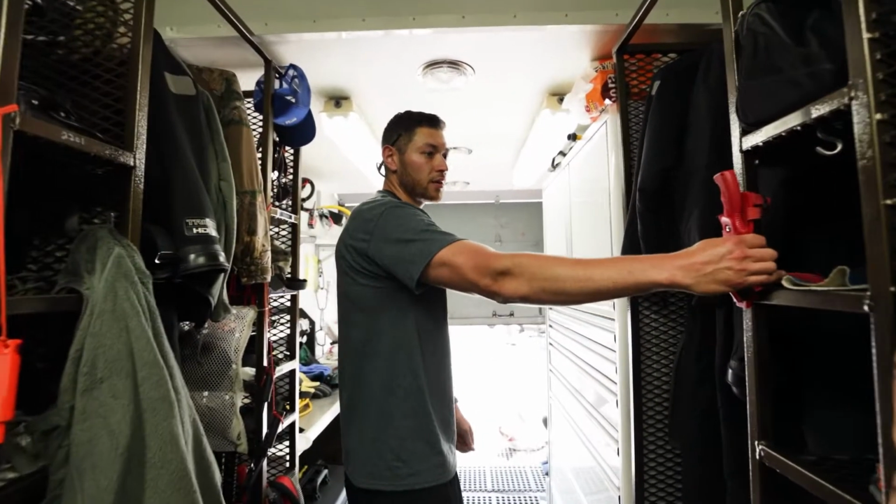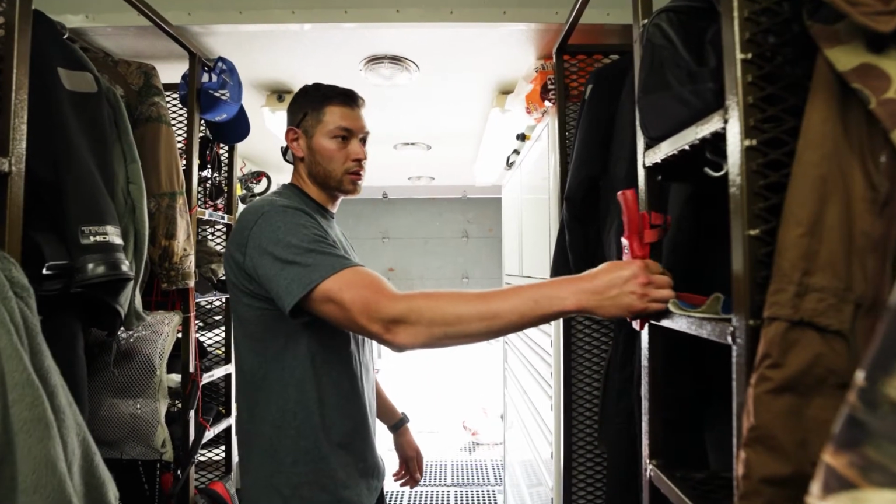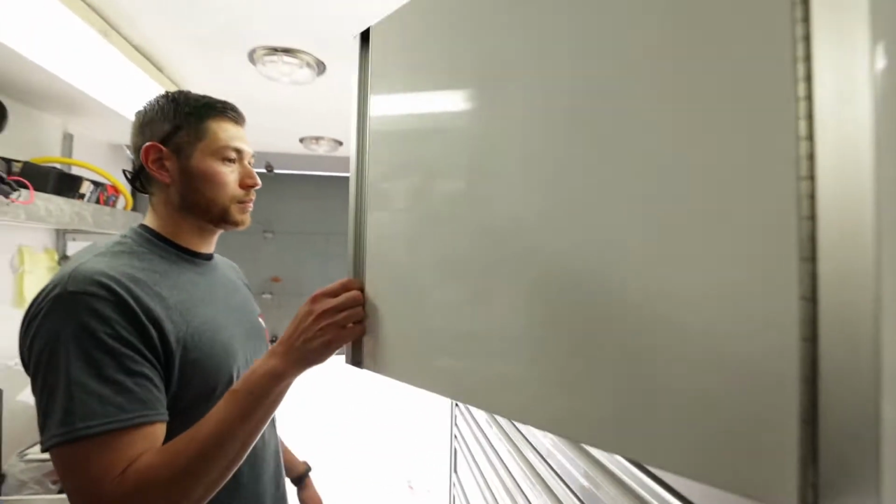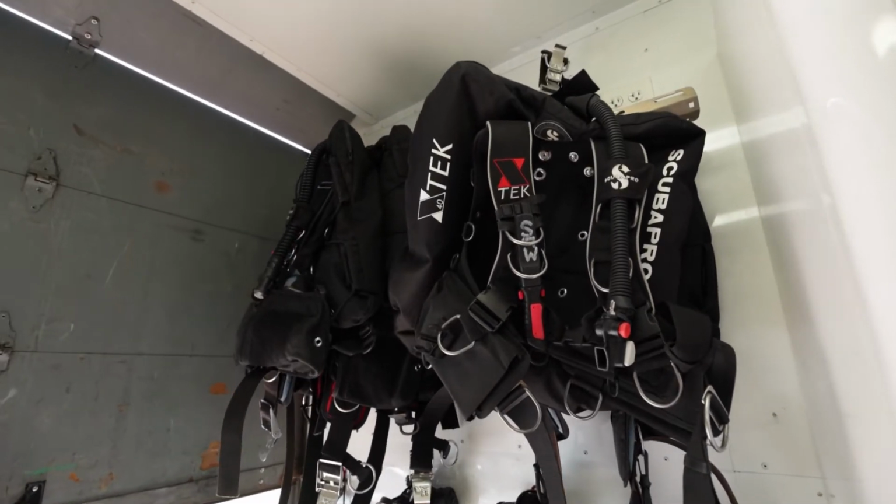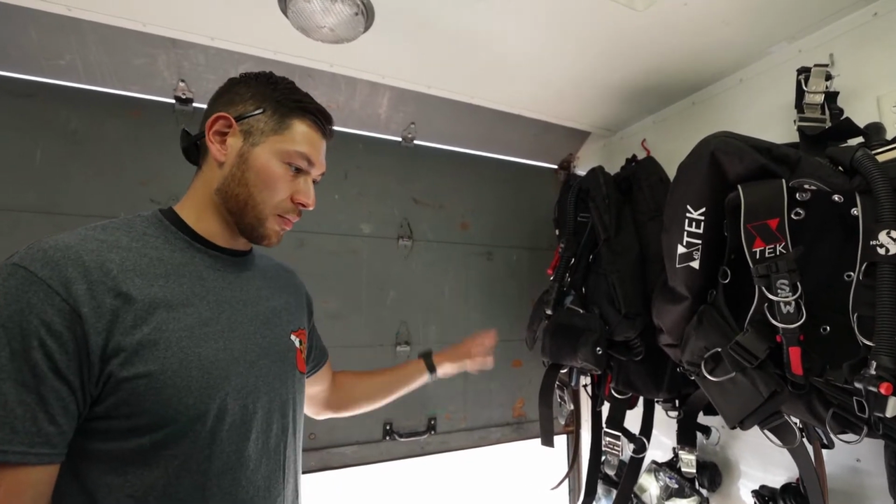We have our dive knives that we'll carry when you're in the water, just in case you encounter some sort of rope or fishing net. Different drawers for different equipment, duct tape, power tools, that kind of stuff. These are BCDs. We're no longer using those on the regular. We're using surface air, which you'll see later. But we'll have these BCDs on backup.